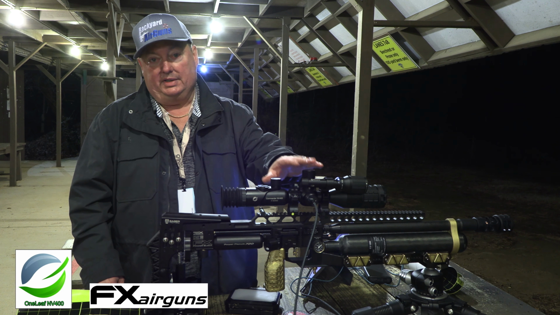These are 5-shot groups. This is at 51 yards. This is my second. Can you see this, guys? That's the second 5-shot group at 51 yards in pitch black. And I said, okay, well, let me see what we'll do at 100 yards. Does it see at 100 yards? Yes, it sees at 100 yards.